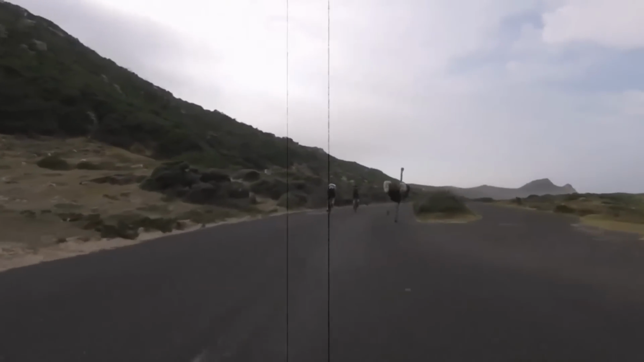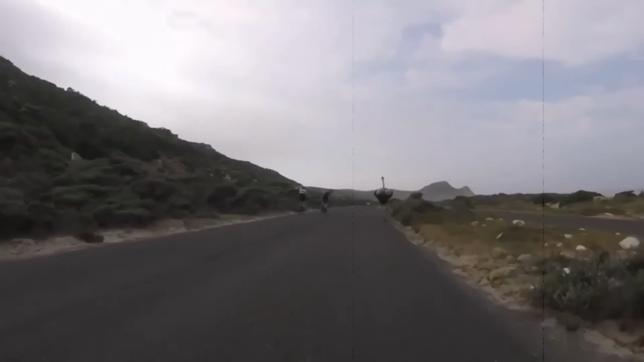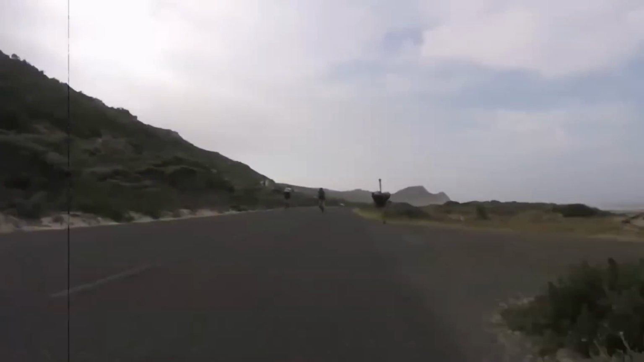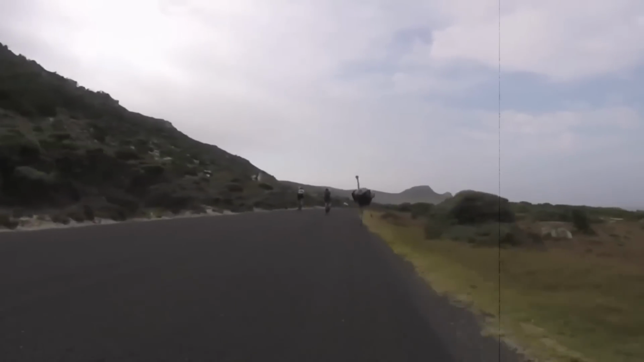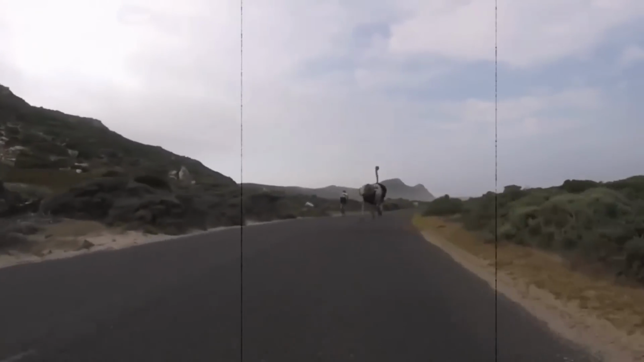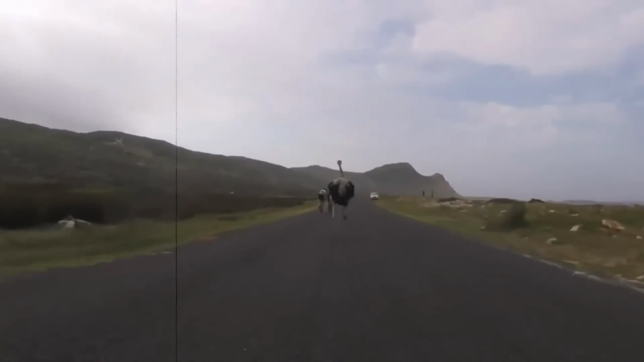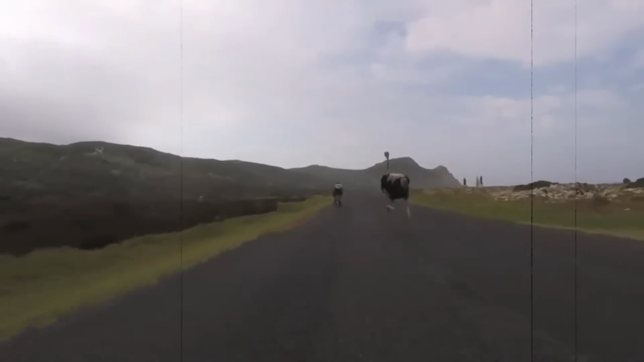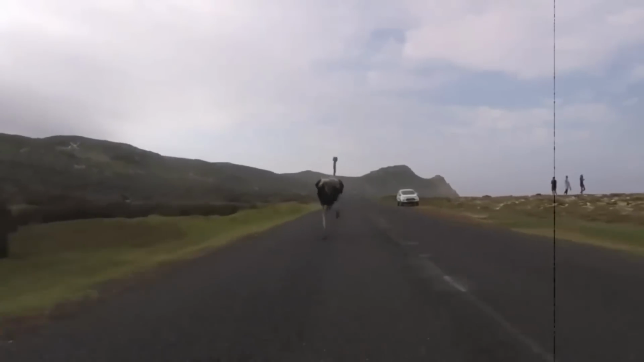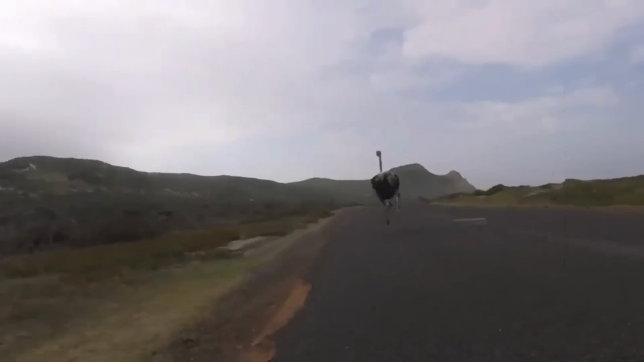Faced with this unexpected pursuit, the cyclists started pedaling faster, and the ostrich continued its relentless chase. It's both fascinating and frightening to see this ostrich maintain its high speed for over a minute without getting tired. Thankfully, these cyclists were professionals and managed to keep up their pace. However, if I were in their shoes, I would have been terrified in just a matter of seconds.